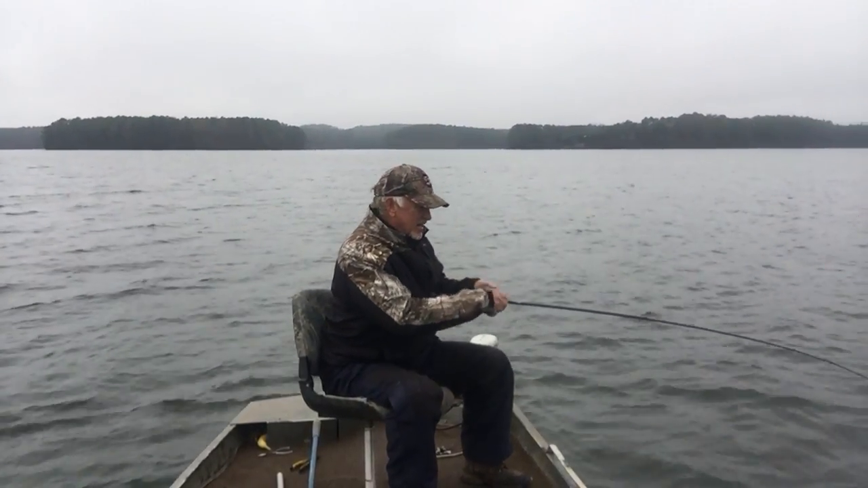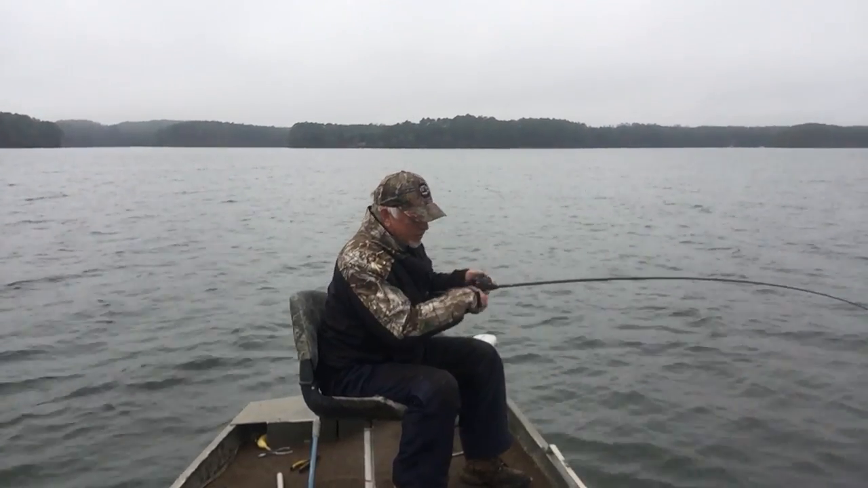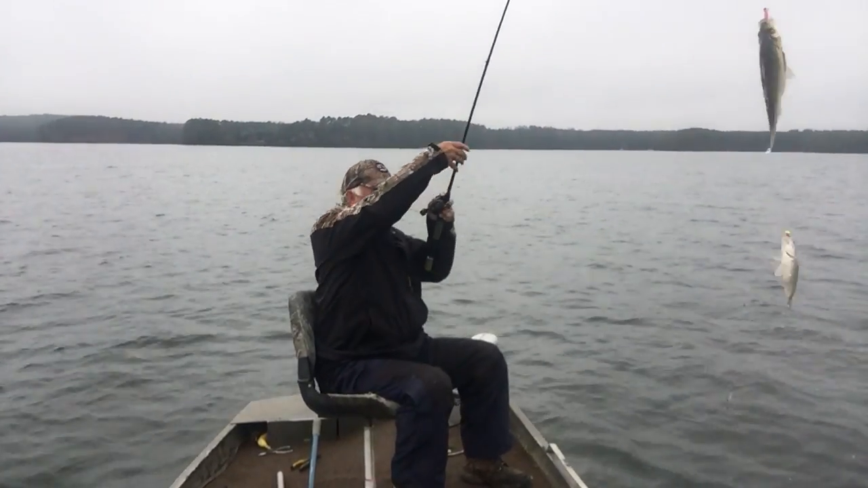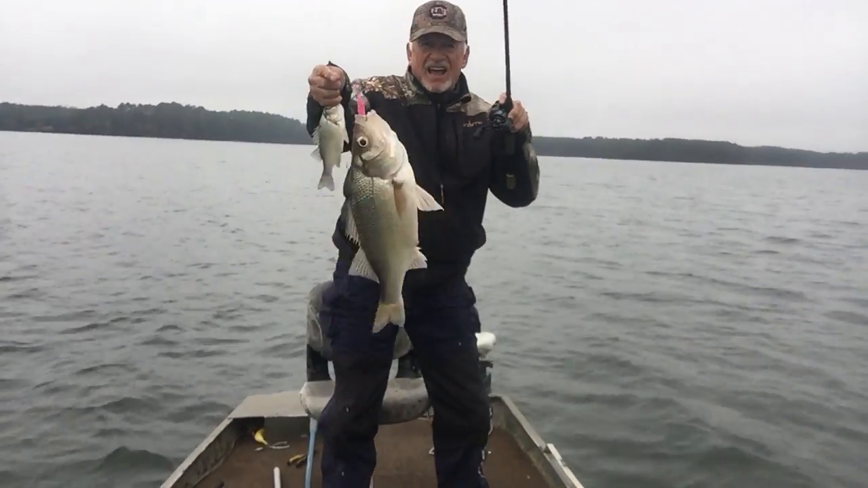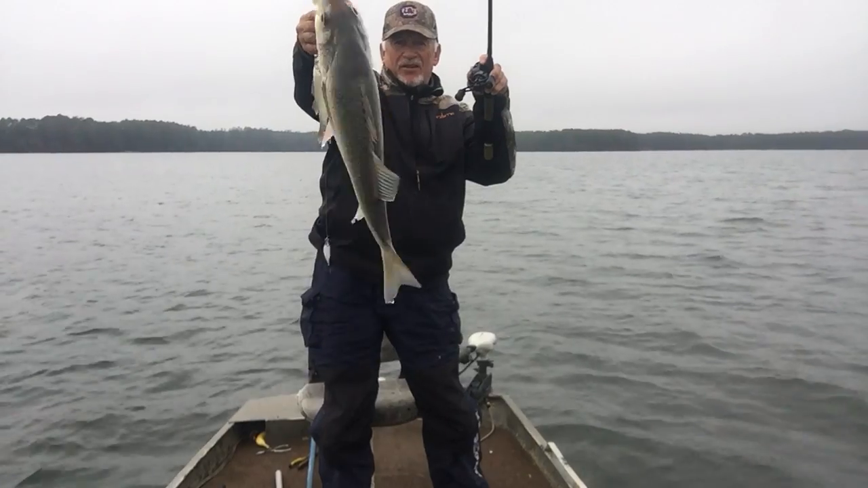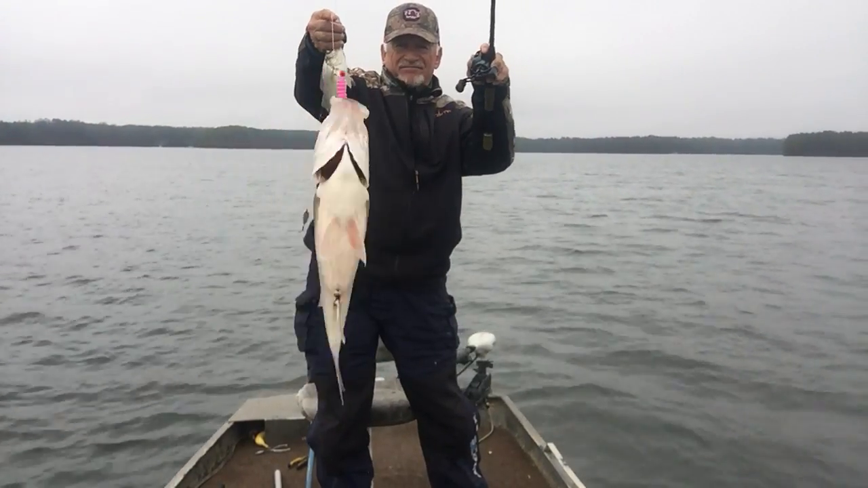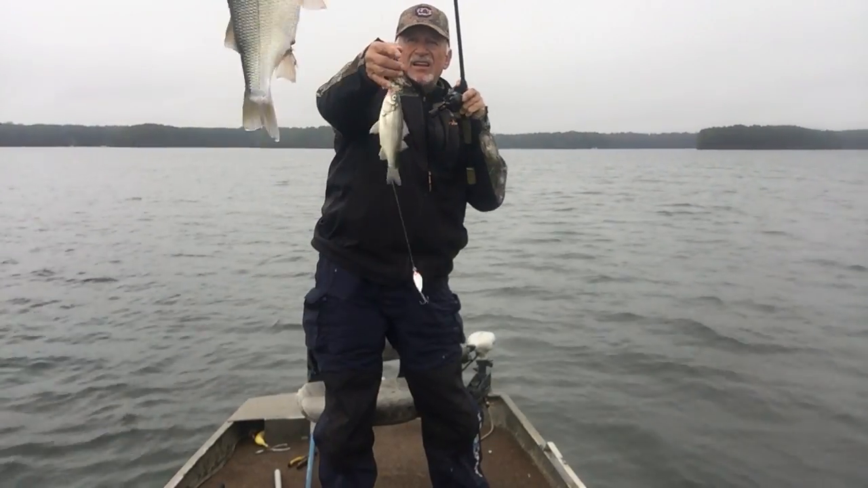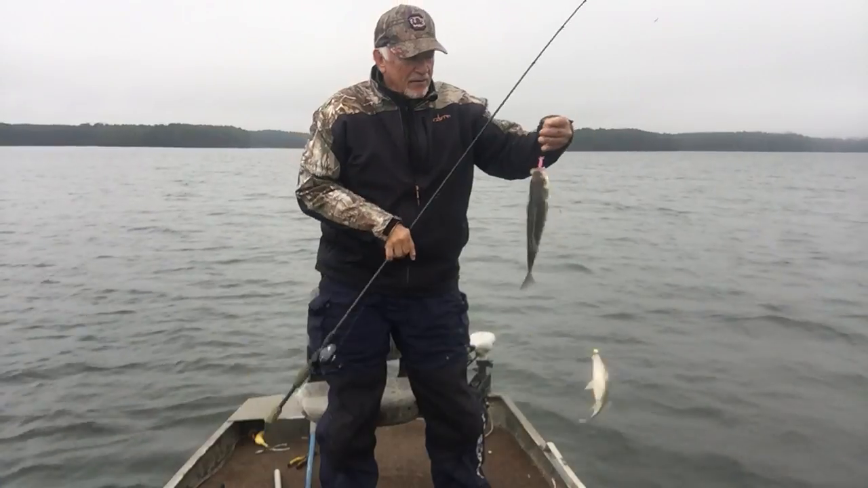Let's see what happens here. I got to hurry him up because them birds will get him. I got two. One of them is pretty good size. That's a nice white perch caught on a pink and green crappie jig, Mr. Crappie, old paddle tail.